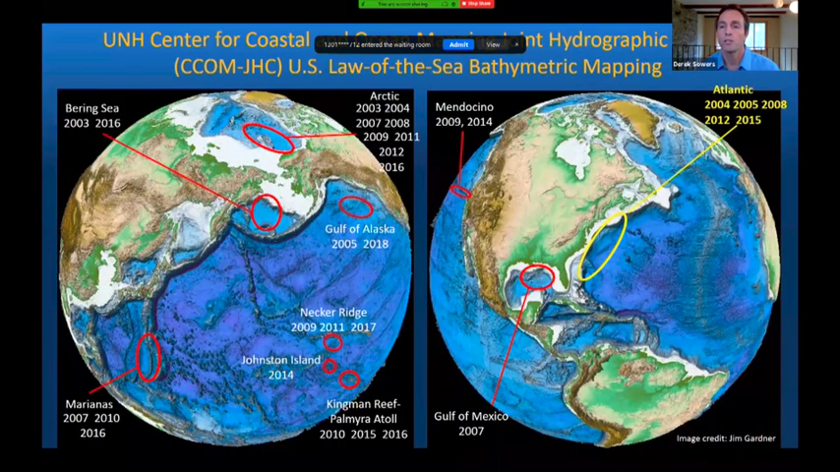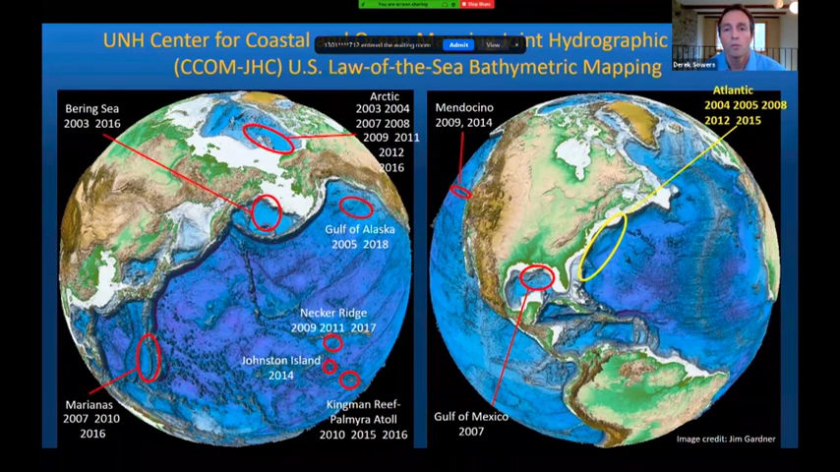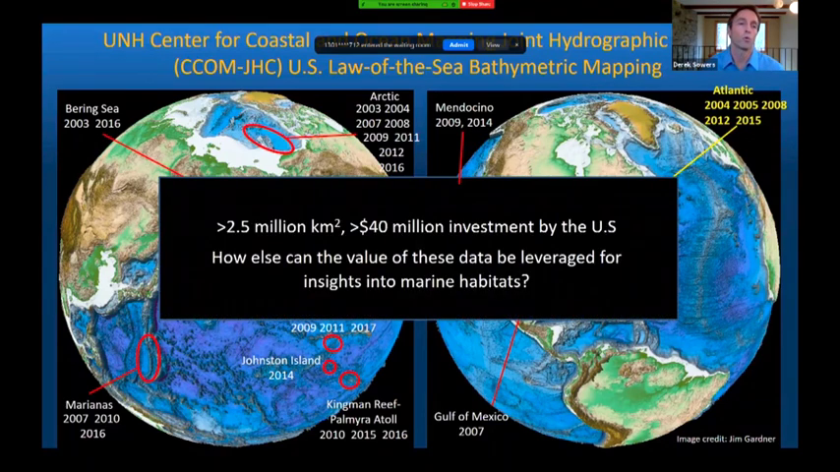This figure shows regions and the years of cruises completed for extended continental shelf mapping work for the United States, which was led by researchers at CCOM-JHC. Data from the Atlantic region shown in yellow was used in my thesis research, a small portion of what was actually collected. This work that has been completed already represents over 2.5 million square kilometers of area and greater than a $40 million investment by the United States.